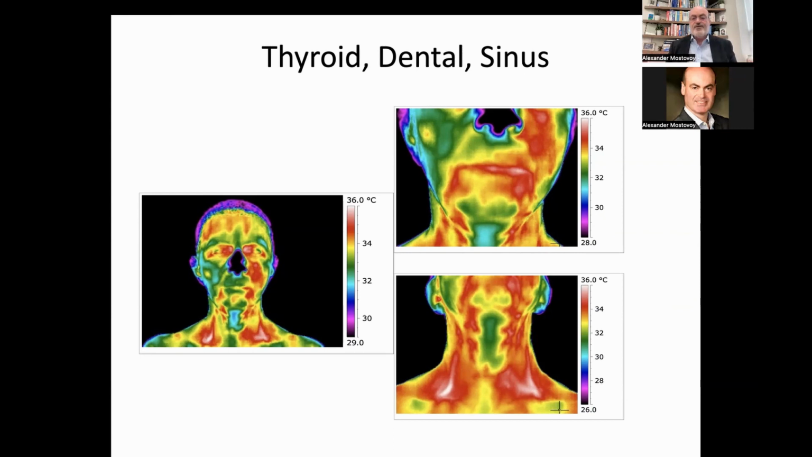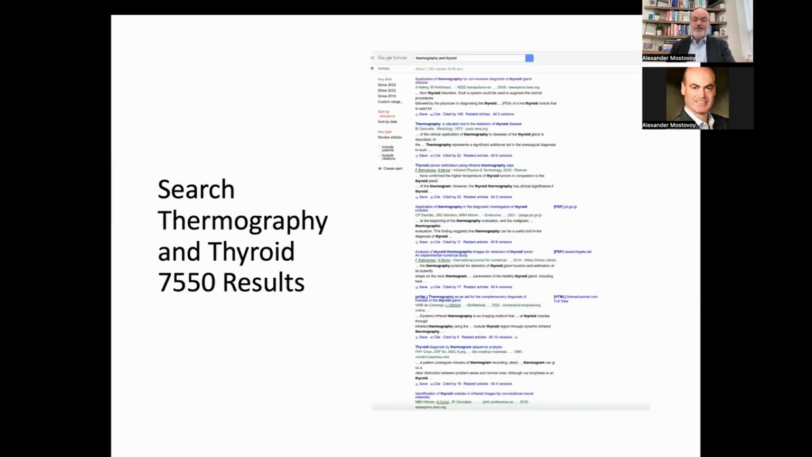see what's going on otherwise. I decided to throw in a little bit of research. I'm not going to bother you with all of the research that's out there, but if you go to your Google search and type in thermography and thyroid, you will find 7,550 results of different studies.